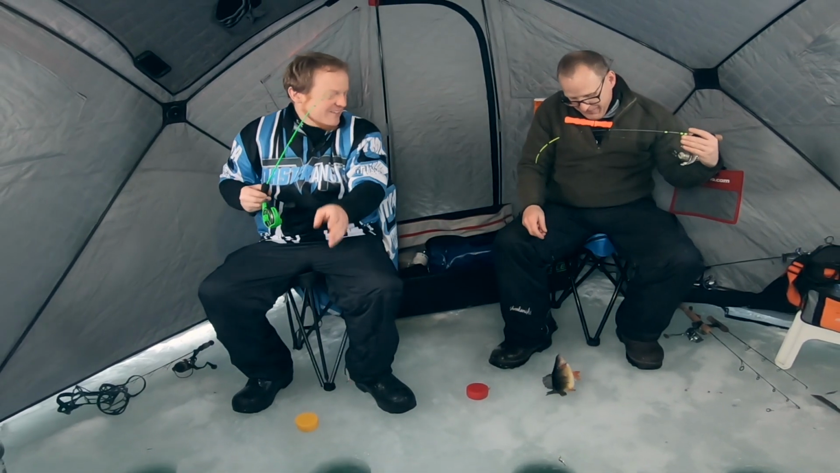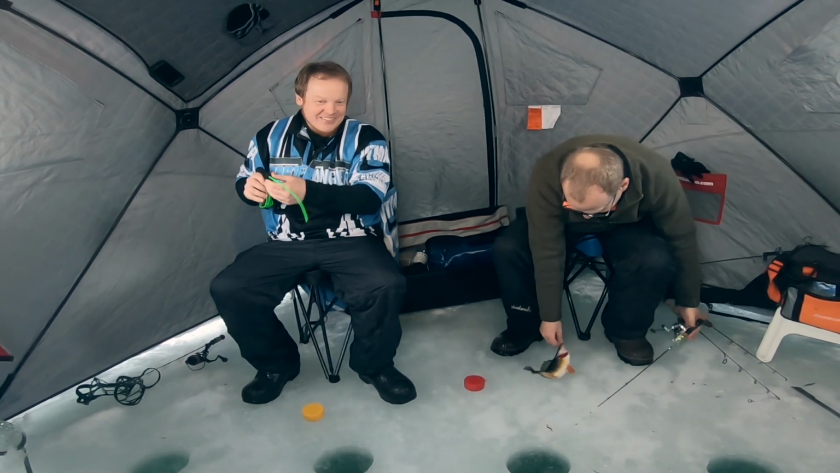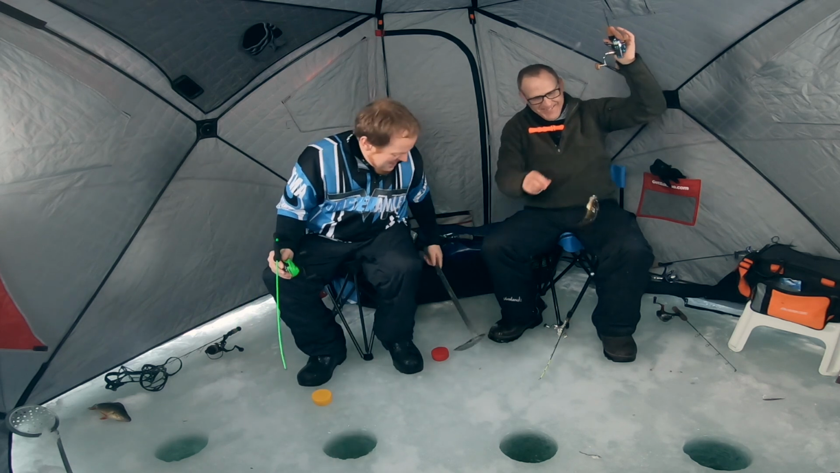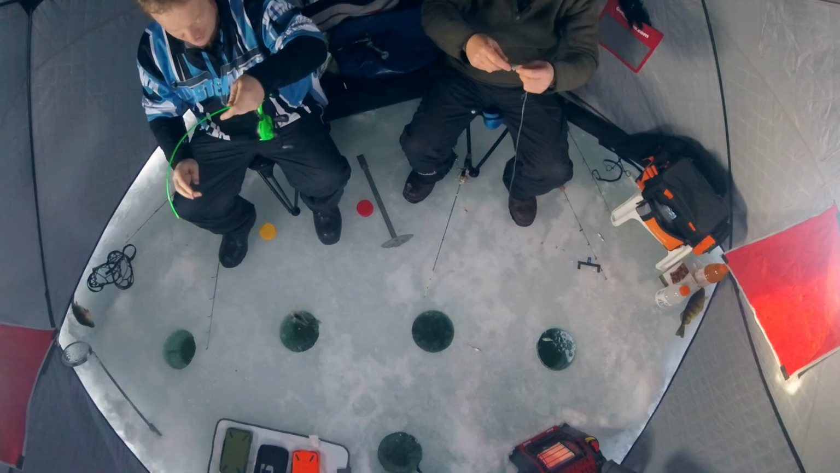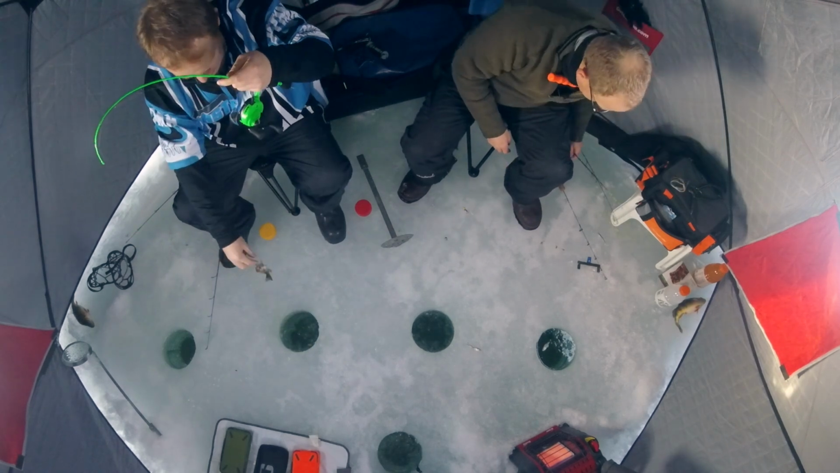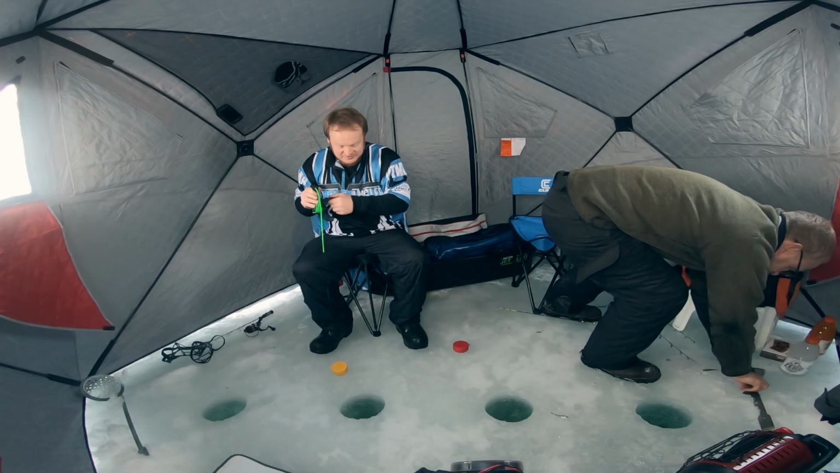Goodness! We're keeping that one. That's a piggy! Oh, look at that. I got today's monster. That's a keeper. Oh, I think I've got the new record for the day. I may have just broken my record again. That's 12 and a half.